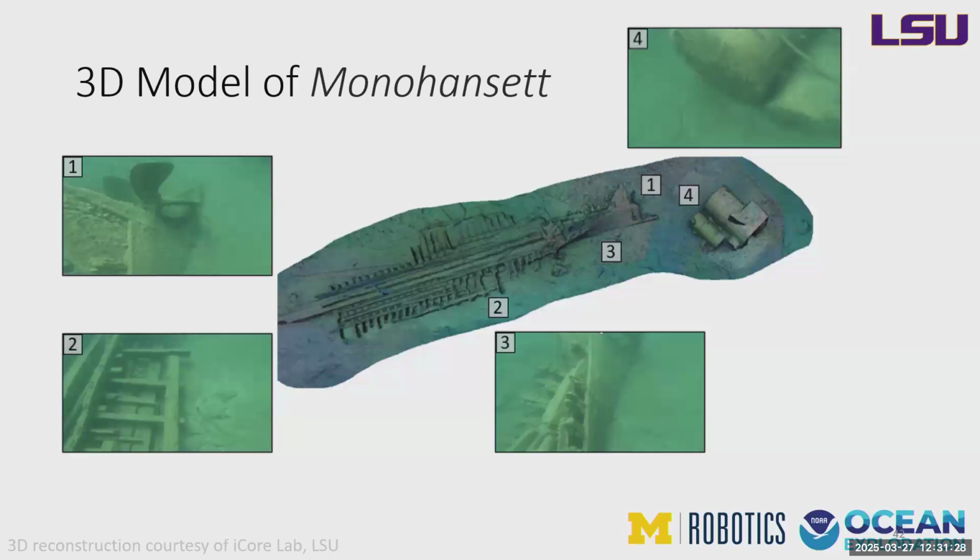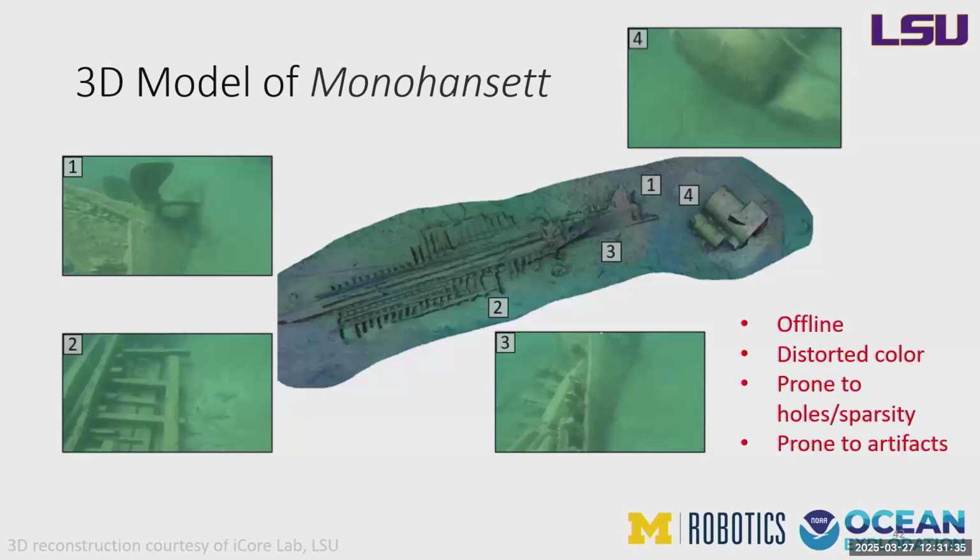So this was the 3D model of that Monahansett shipwreck site. You can see a couple of the features, like the boiler off to the right there. So this is a pretty nice result. I would say not all of our sites look like this that we got images from. And in general, 3D reconstruction is still a really challenging task underwater.